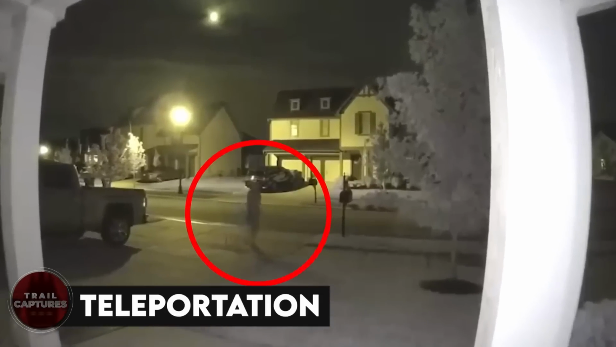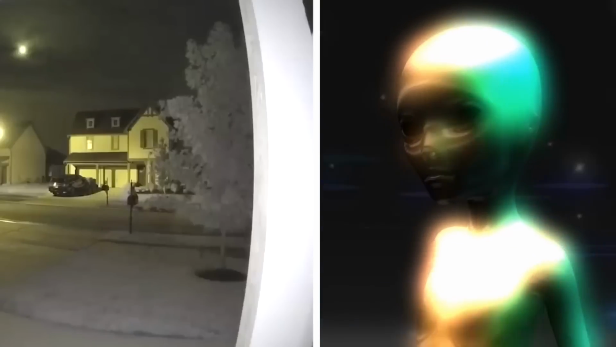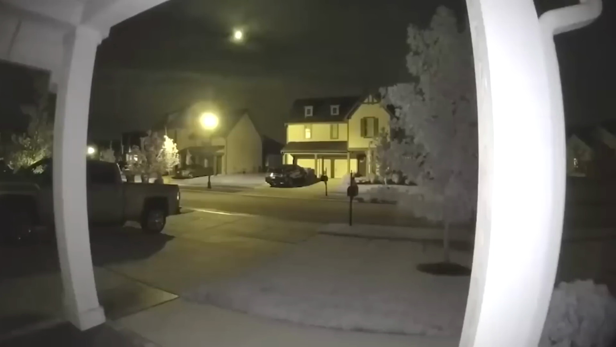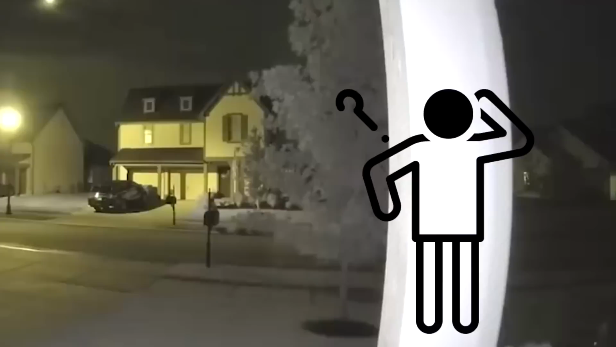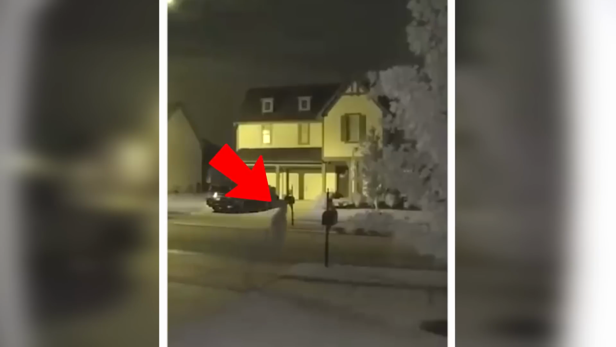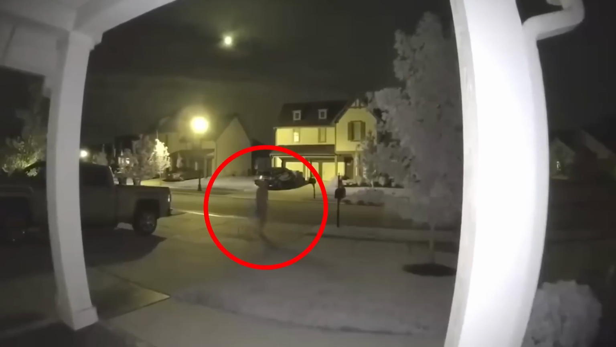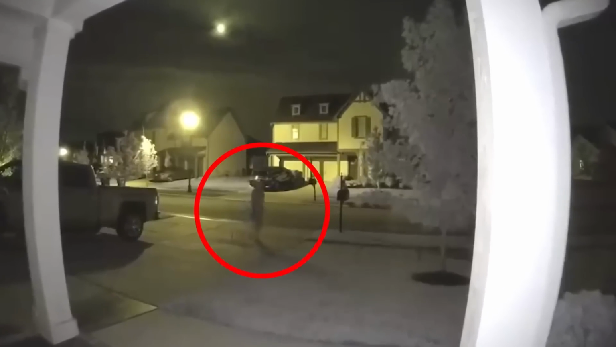Teleportation. Call it teleportation or call it aliens living among us. This video is sure to give you the creeps. The man was walking down the street like any normal human being, but as soon as he reached the edge of the camera's frame, he disappeared, just like that, into thin air. While some thought it was a superhuman capable of teleporting himself, others had a strong belief that it was not human at all.